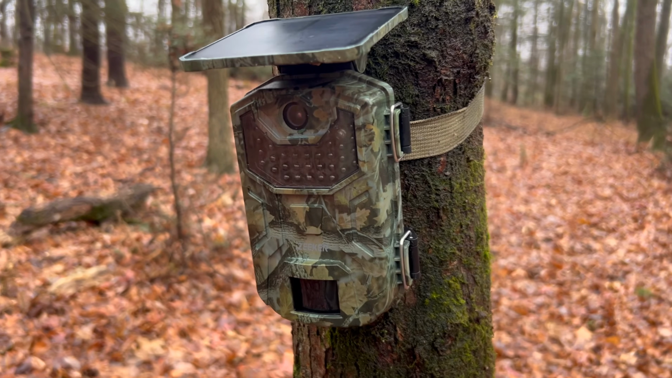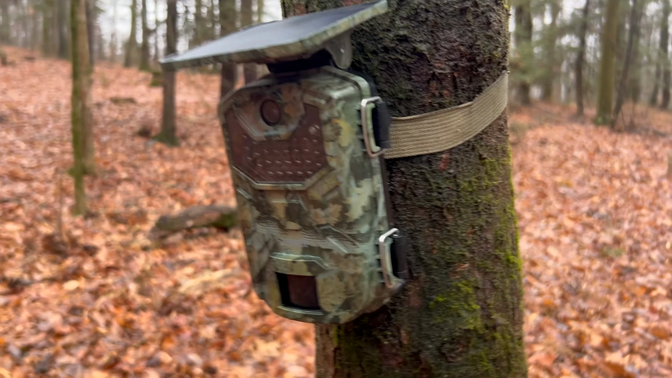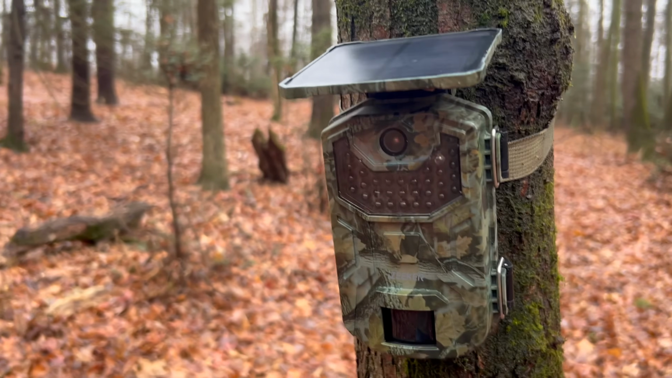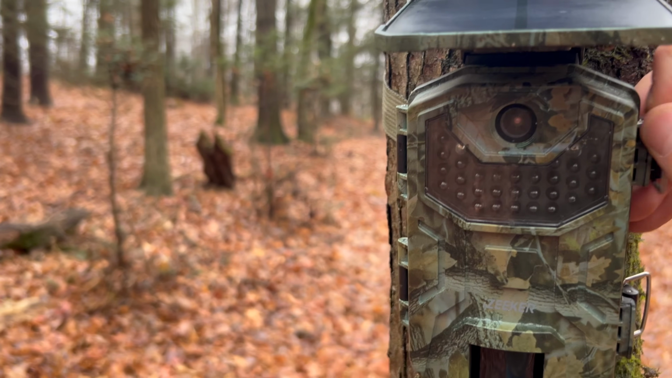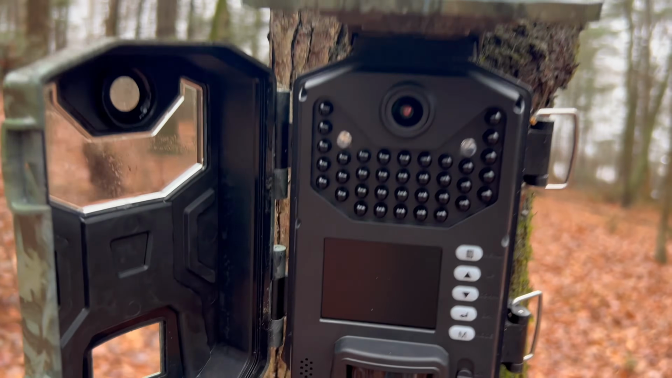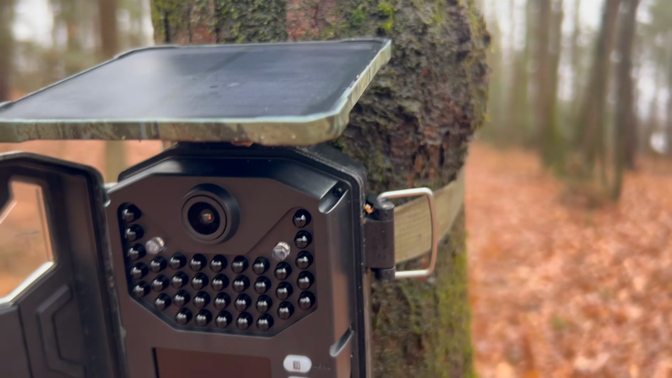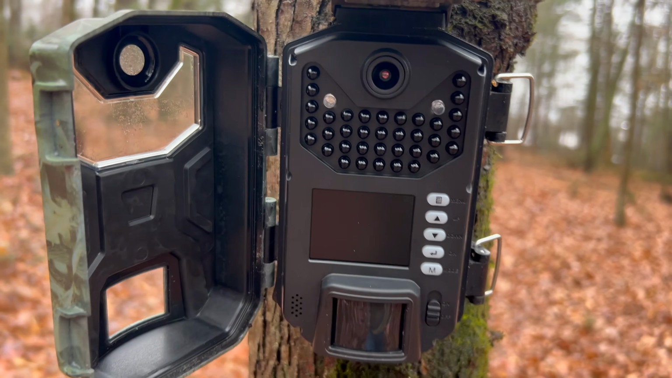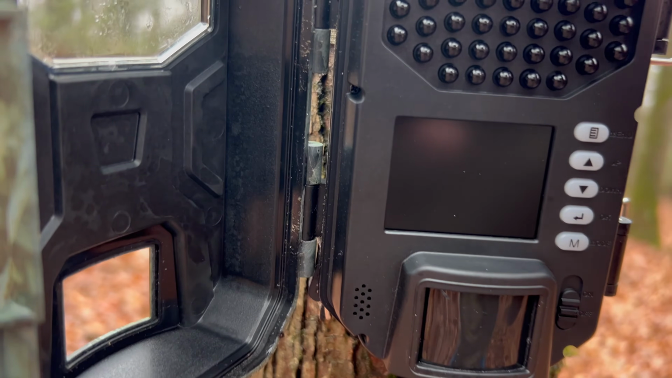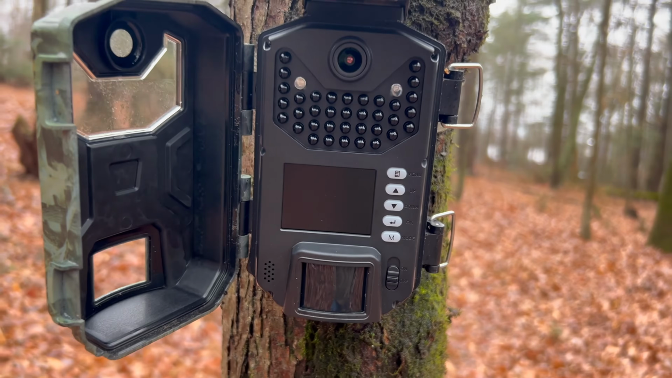All right, guys, so pretty typical for most trail cameras. We got the two buckles here on the side to open it up, and I'm going to show you guys a little bit of what it's going to look like when you go to set up your camera. So as you can see, it's been out now for 10 months at minimum, actually a little bit longer than that, and it's spotless on the inside. It's dry, and it still works great.